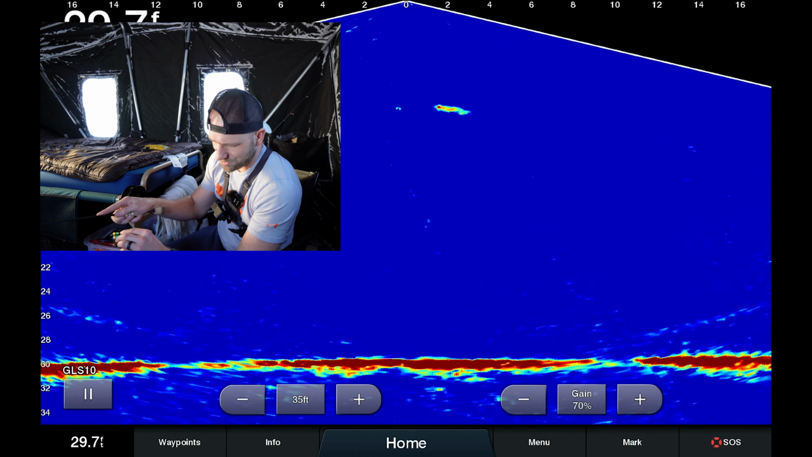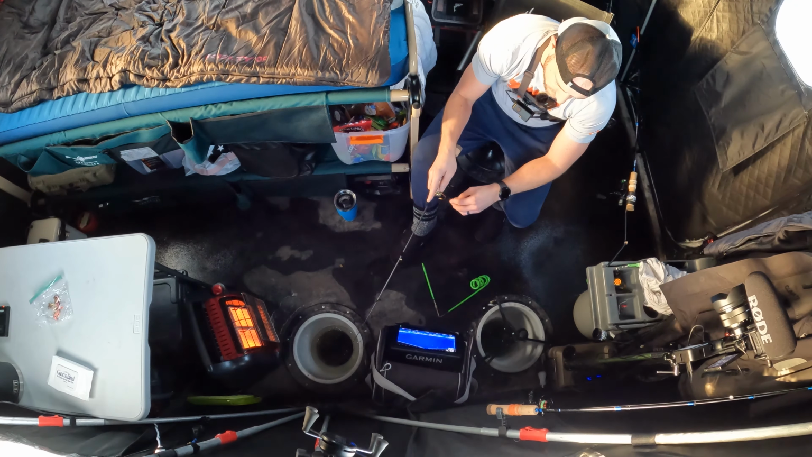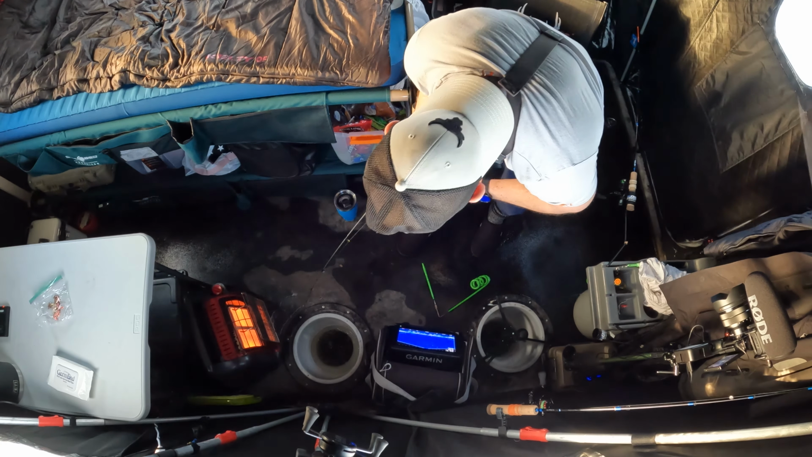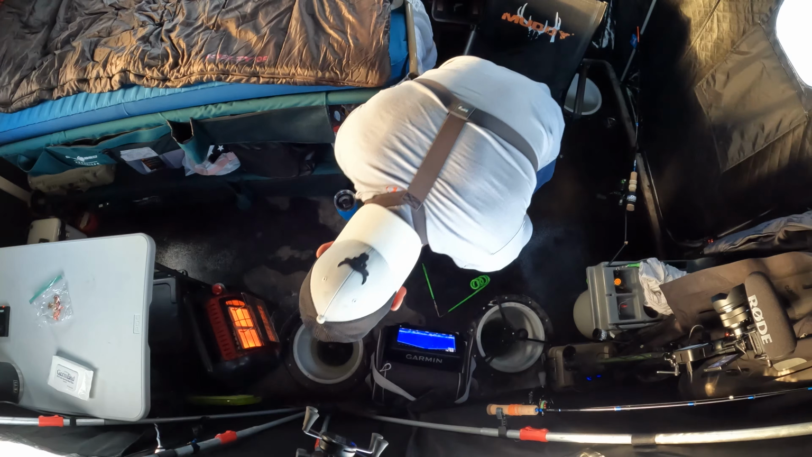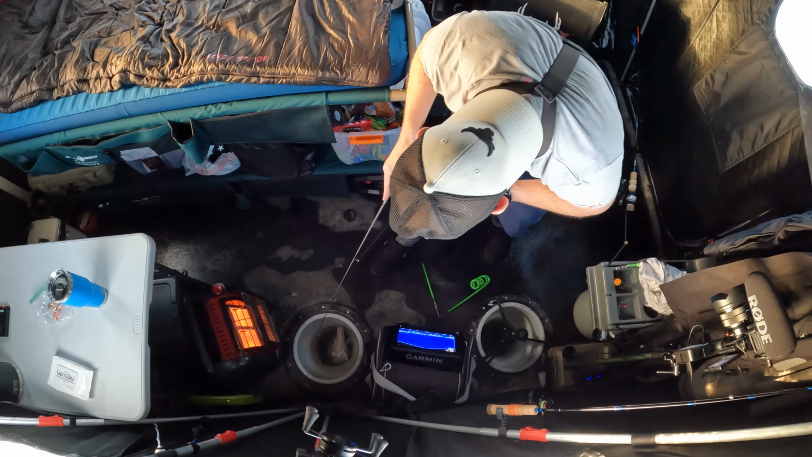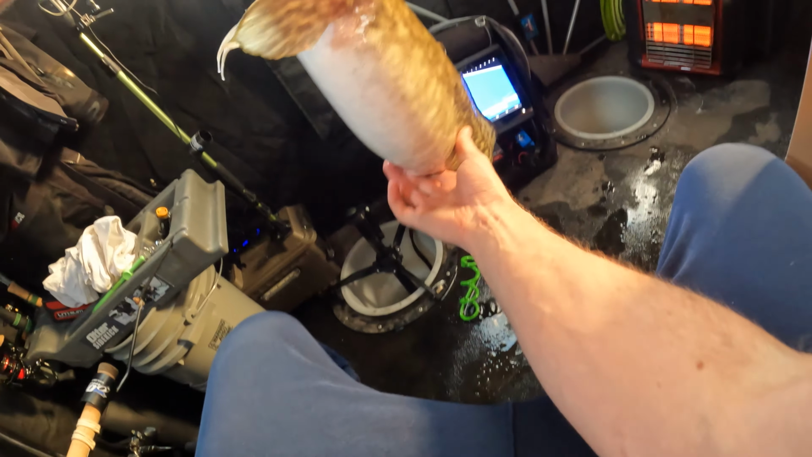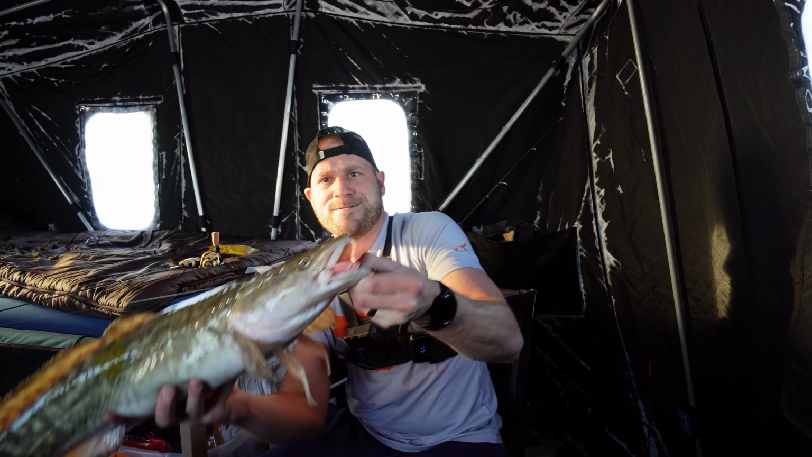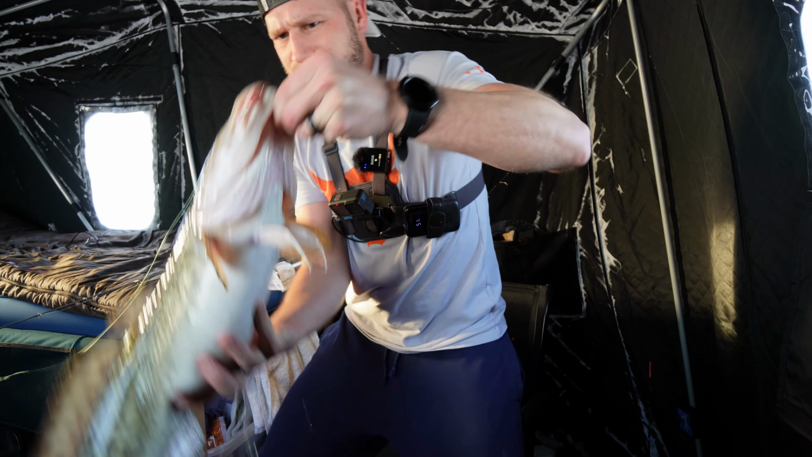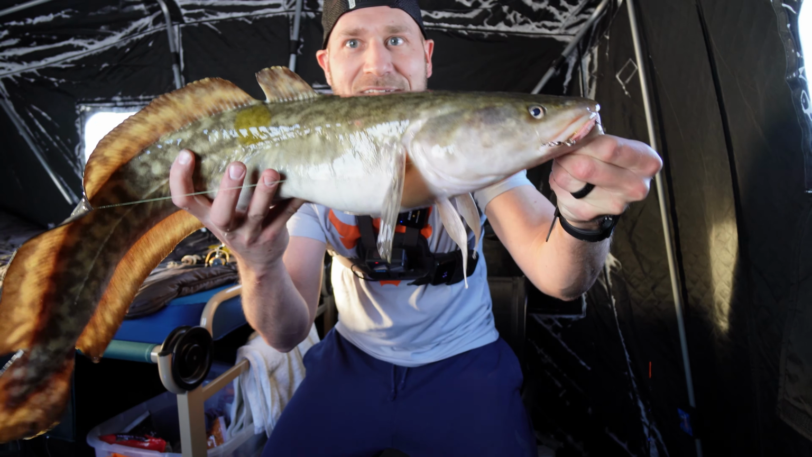He might be a decent sized fish. Look at him on the Livescope. Oh, you know what? This could be a burbot. He's near the bottom of the hole now. It's a burbot, it looks like. There's the head. Look at this guy, huh? Look at this. Burbot friend. Ha-ha!